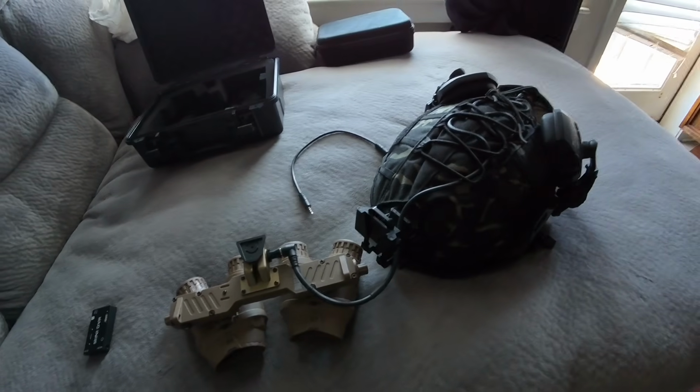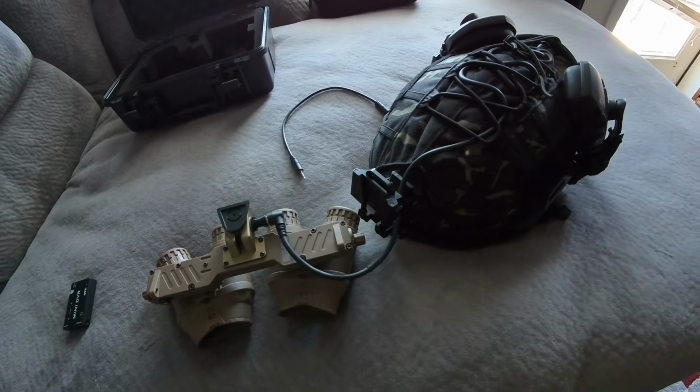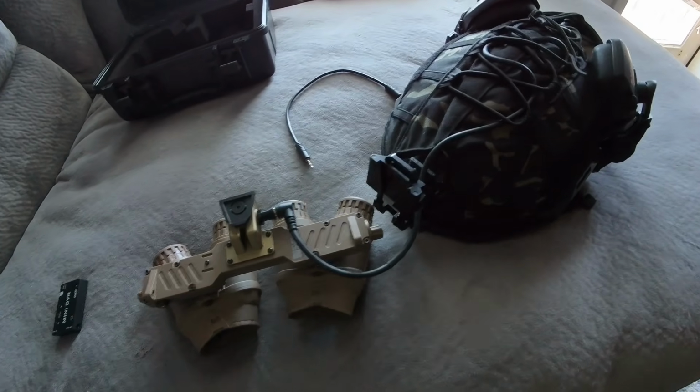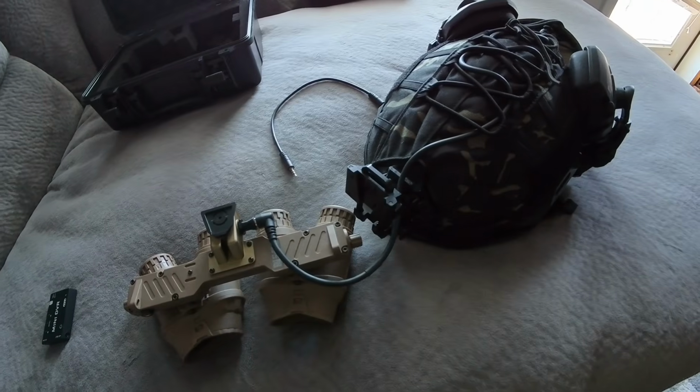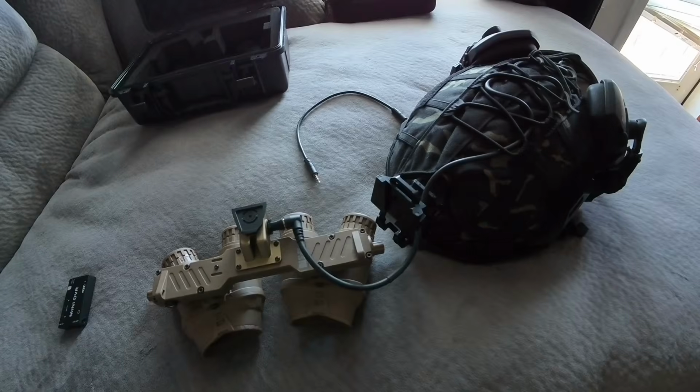What I'm going to do is just speed through the information, and I'm going to try to provide as much information as I can for those of you who are much more advanced than I am when it comes to night vision, as well as for those of you who are new to night vision.